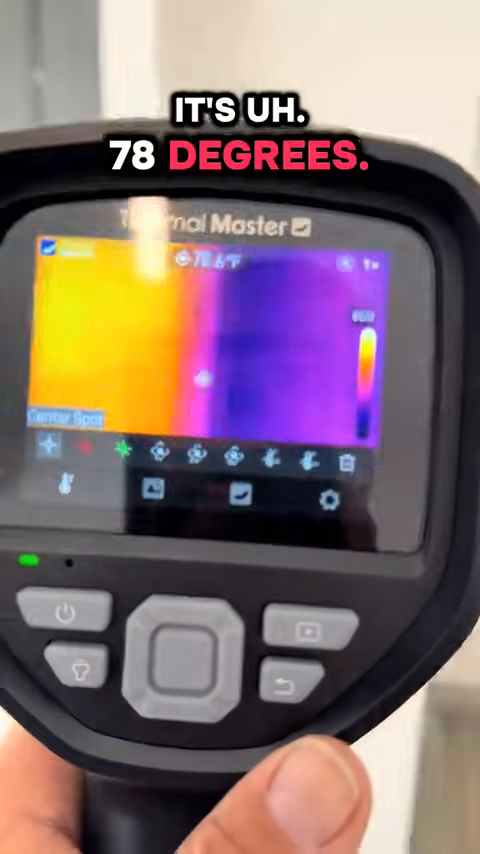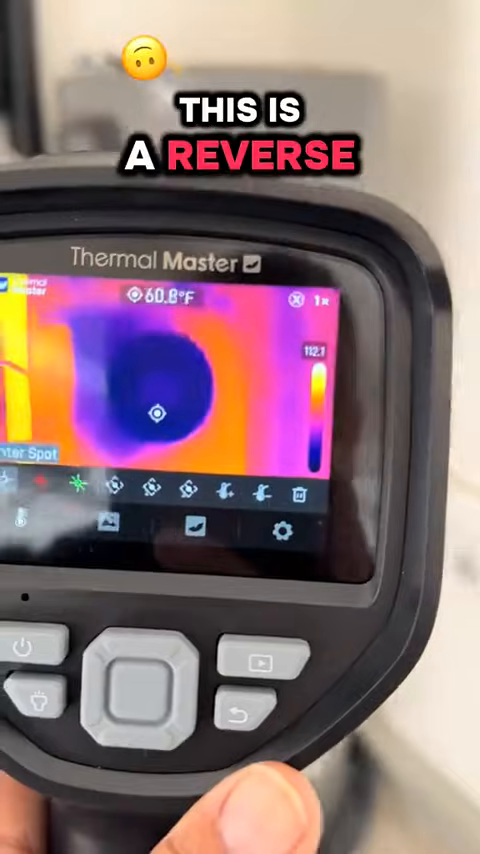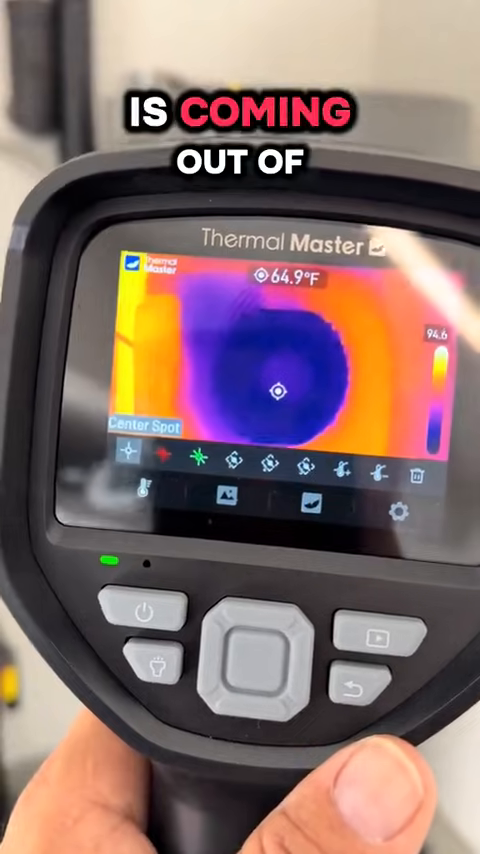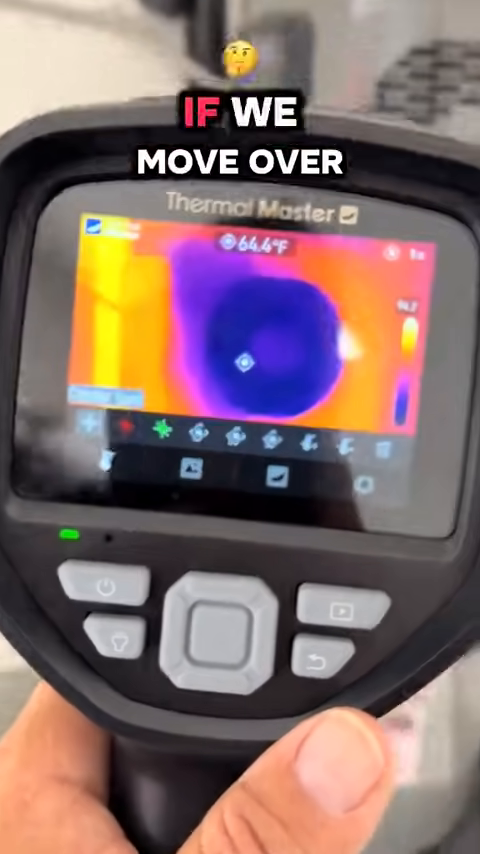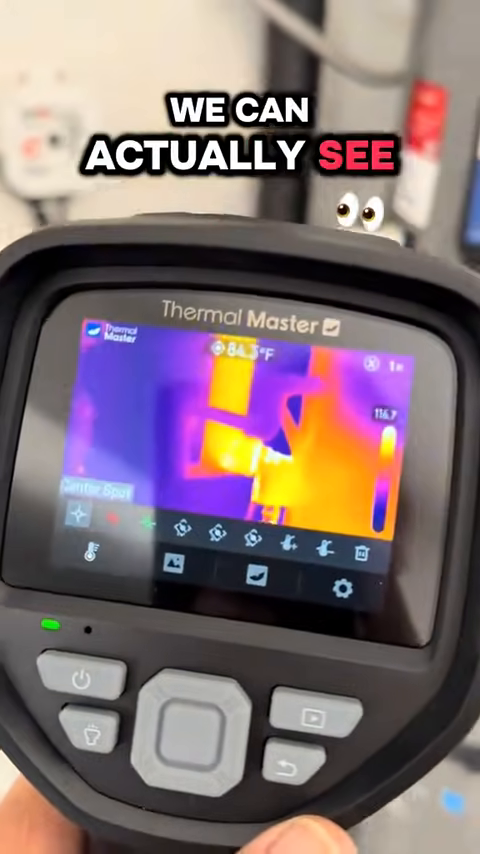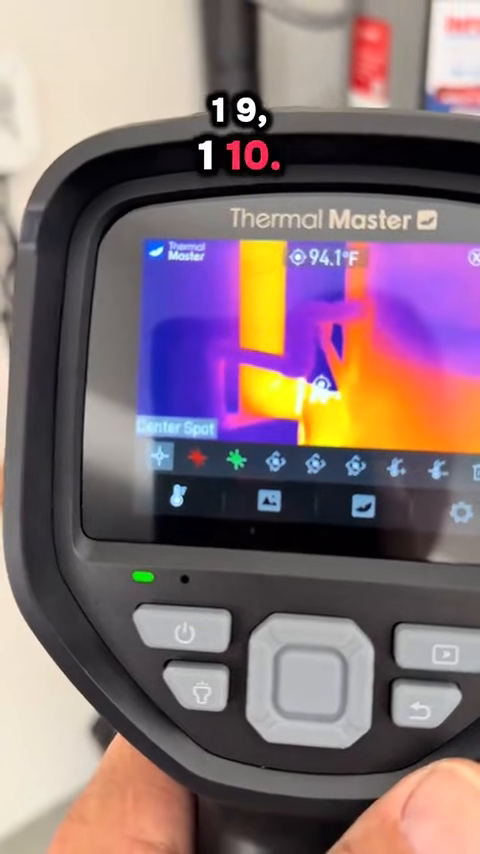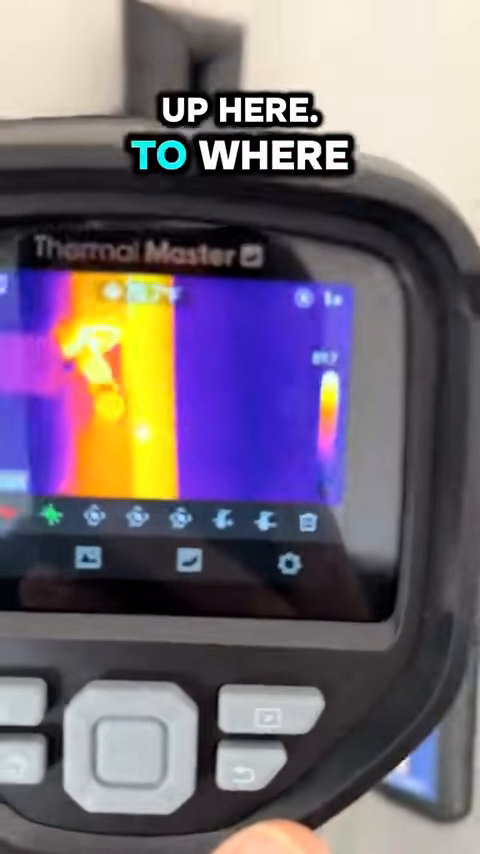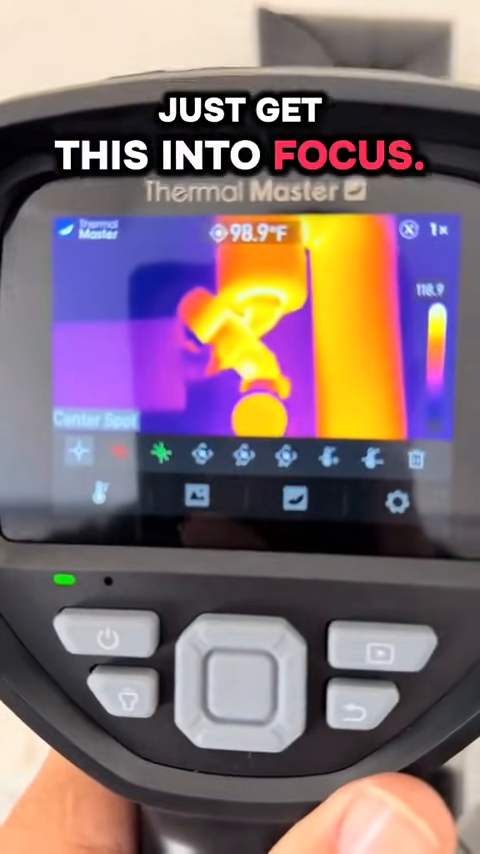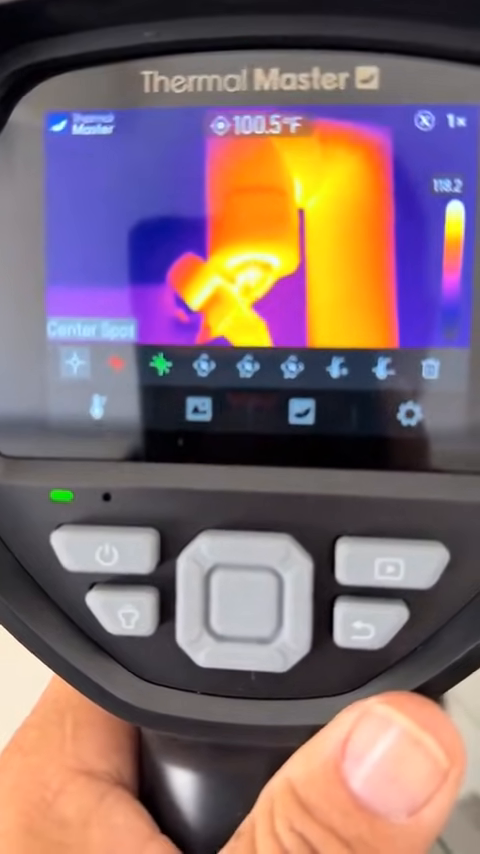It's 78 degrees. As we move over to the water heater, this is a reverse heat pump, so we can see that the air that's being drawn off the coil is coming out of the unit at about 64 degrees. If we move over to the hot water lines, we can actually see just how hot that temperature is there. 109, 110, and then we go up here to where the temperature control valve is. Just get this into focus. And it's bouncing around between 93 and 100 degrees.